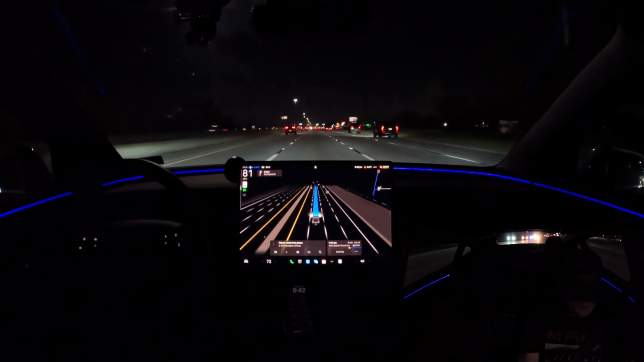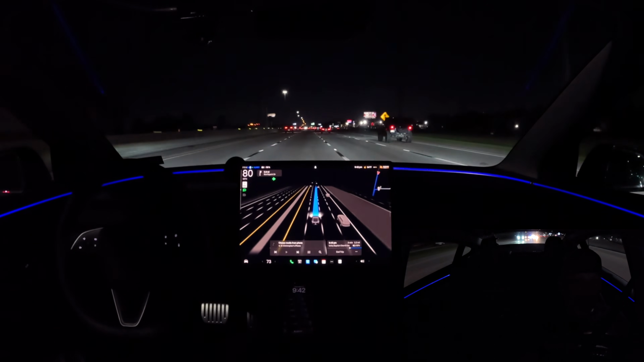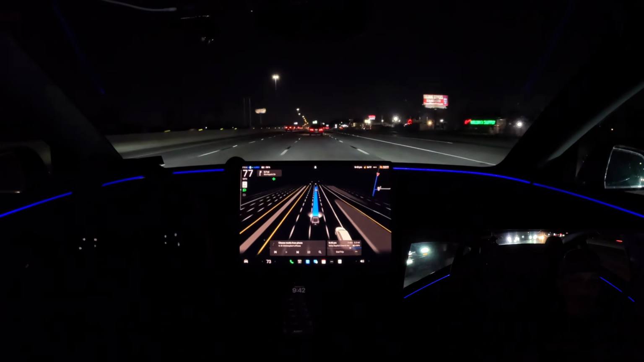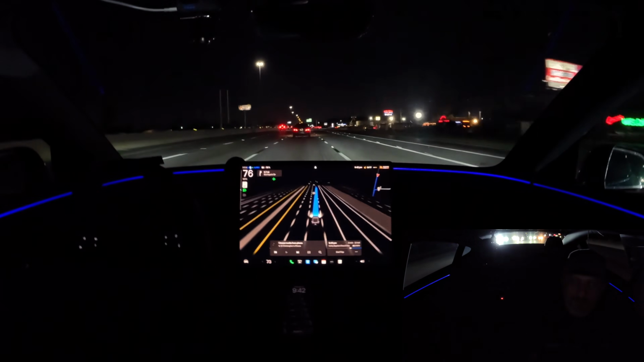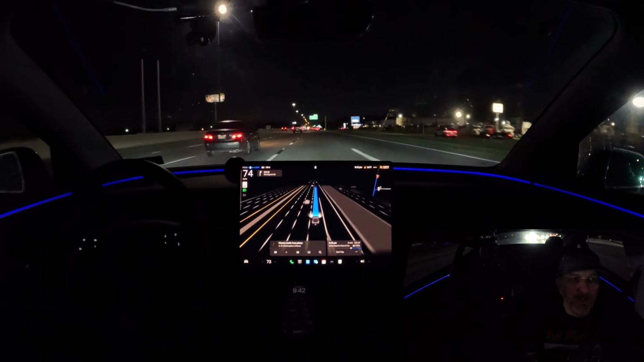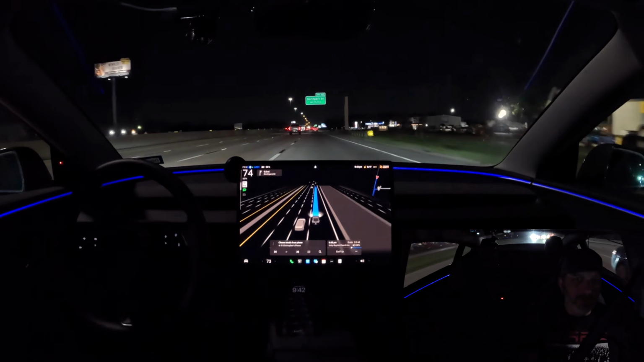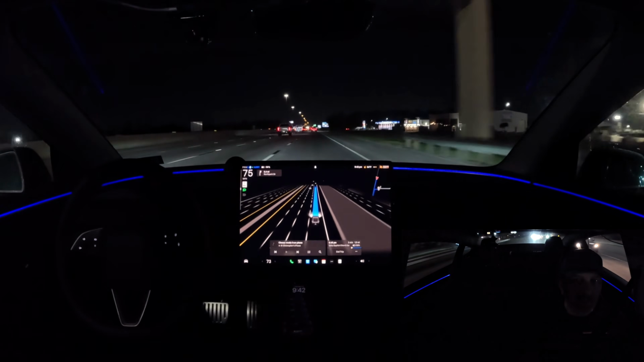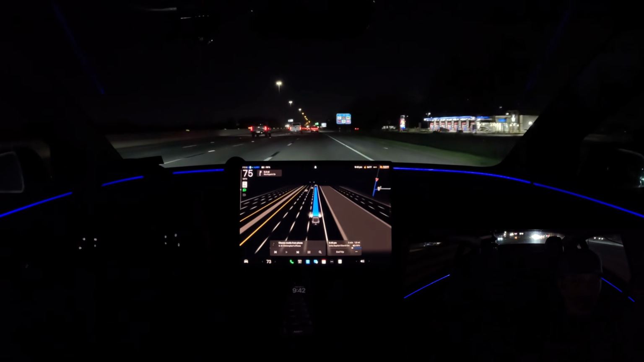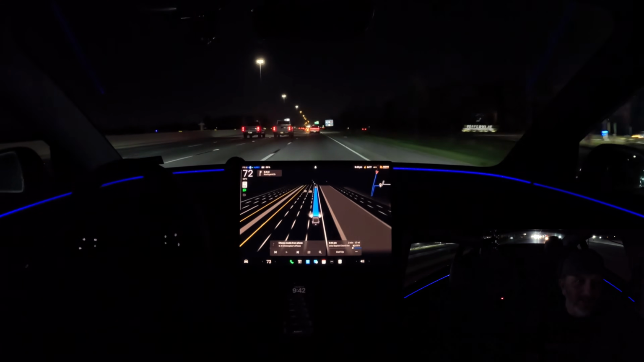One thing I like, I am on Hurry mode with the 50% max speed offset, and we did not try to just race all the way over to the leftmost lane. It got over enough where it could go the speed that it wanted to go, which was right around 80 to 82. And it didn't need to race all the way over to the left. Once it found a lane it could do that, it got there and stayed there.